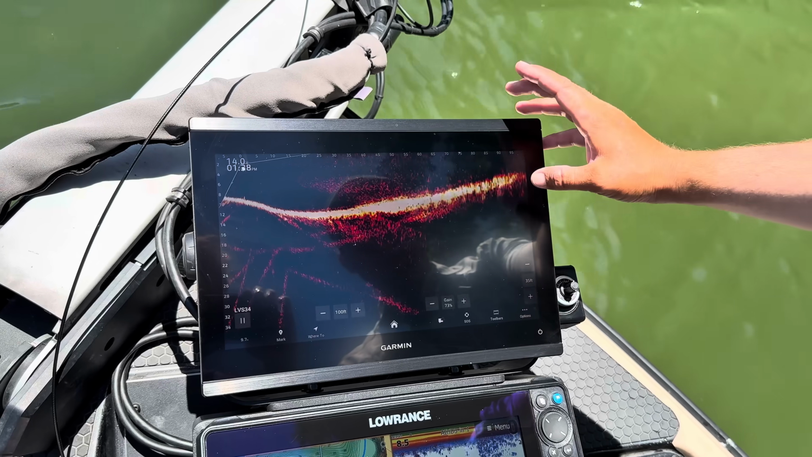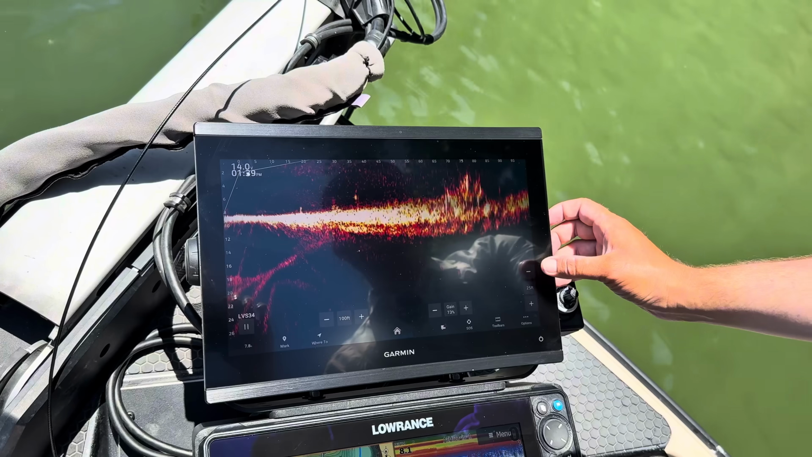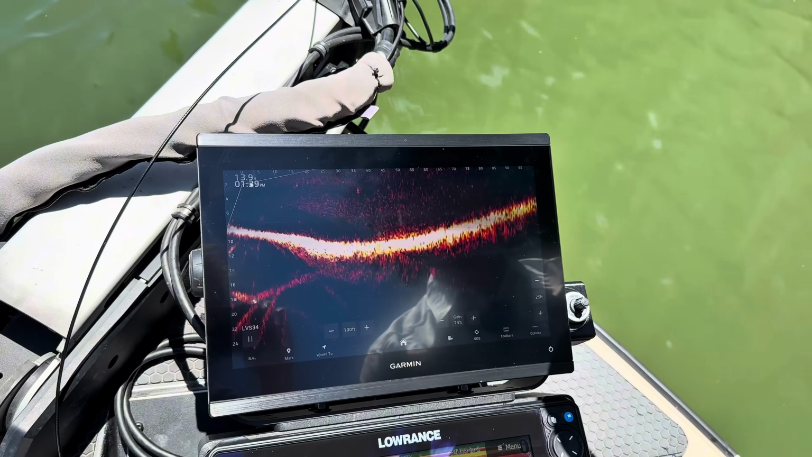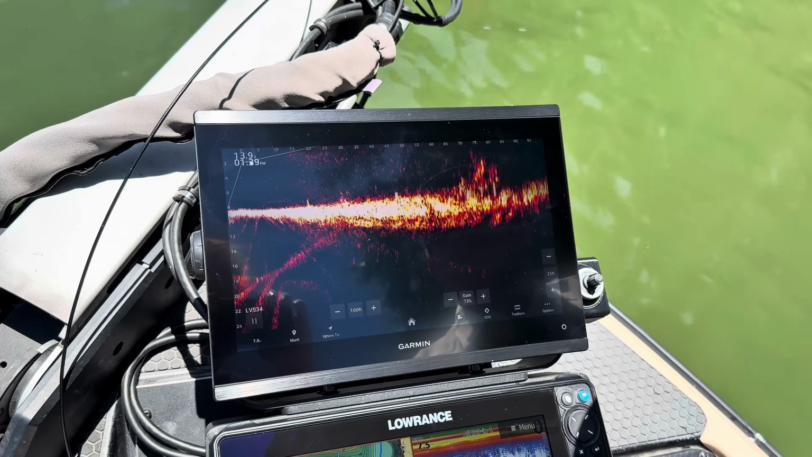So I usually like to leave my depth on about 35 feet a lot of the times. That's what looks good to me. I do like the bottom in the middle of the screen. 25 feet looks good right here. We're in 8 feet of water, so keeping it really in the middle of the screen is what I like to do. So I do mix around colors all the time.